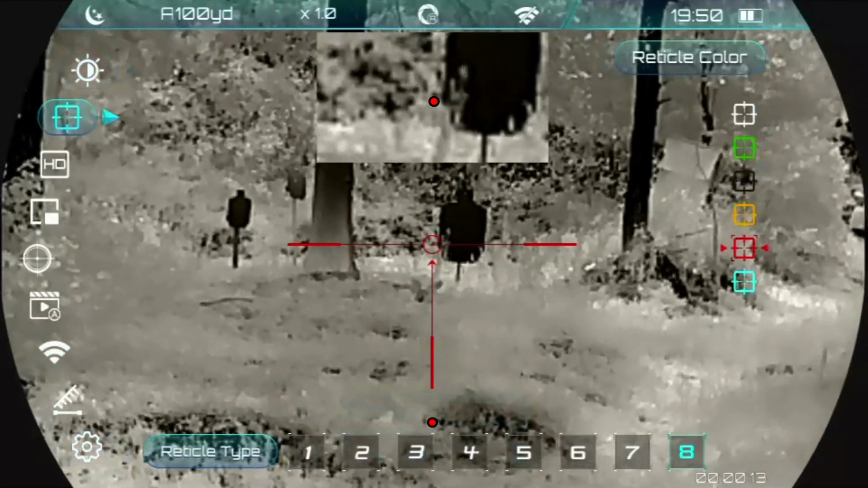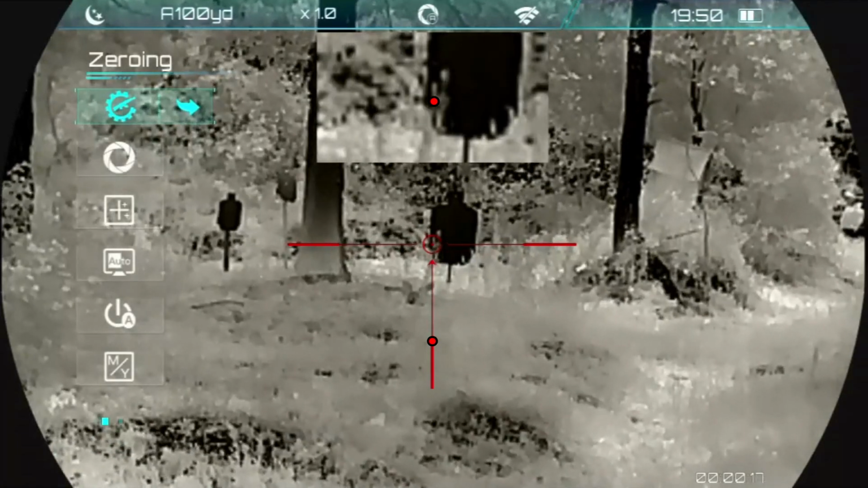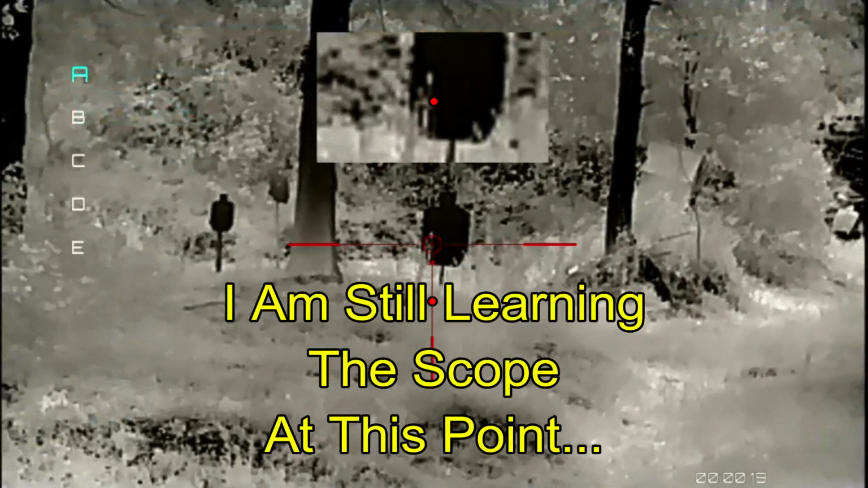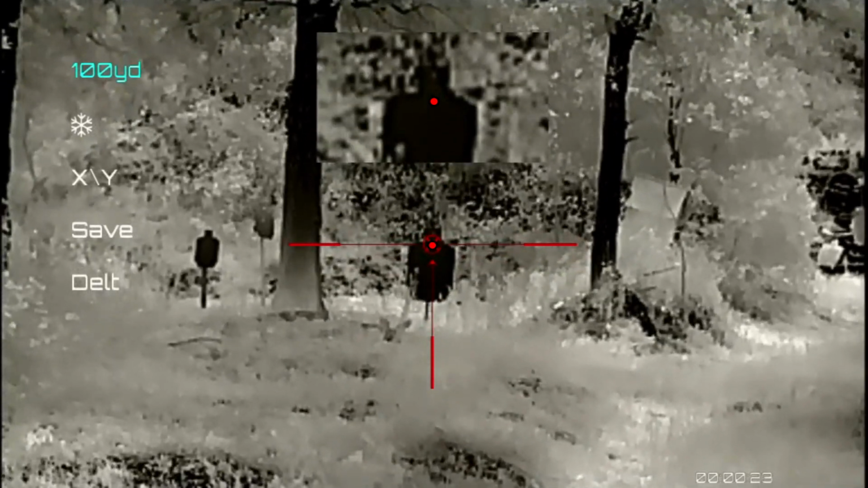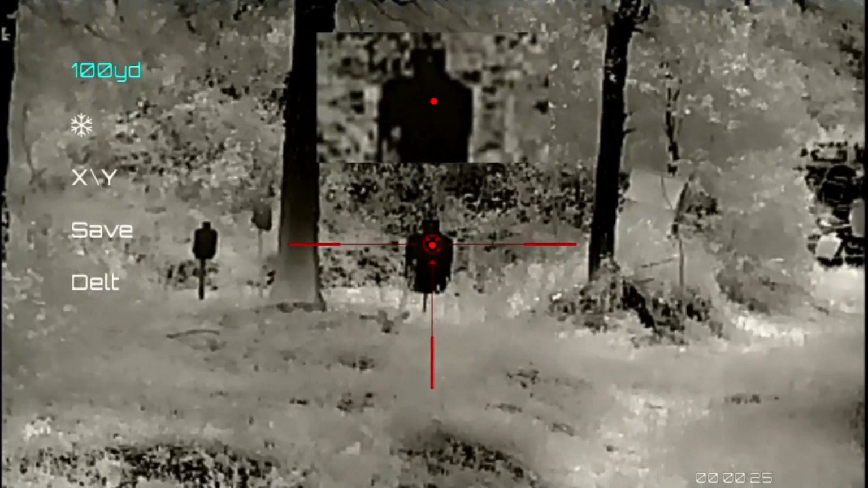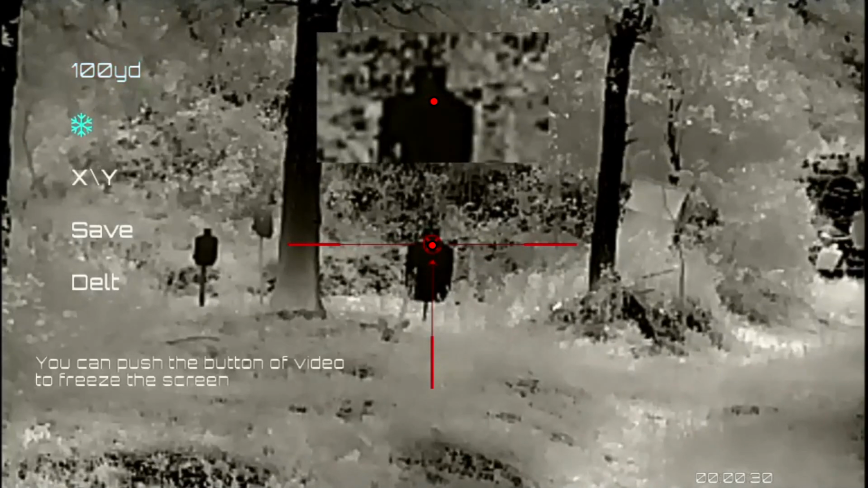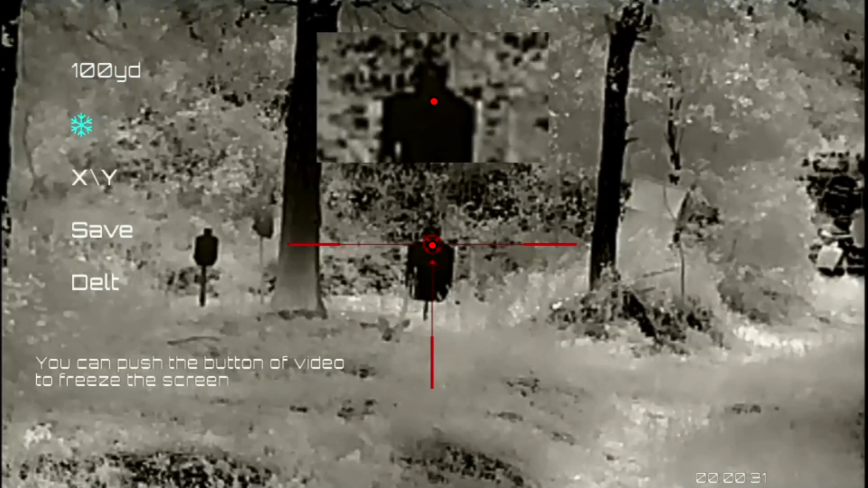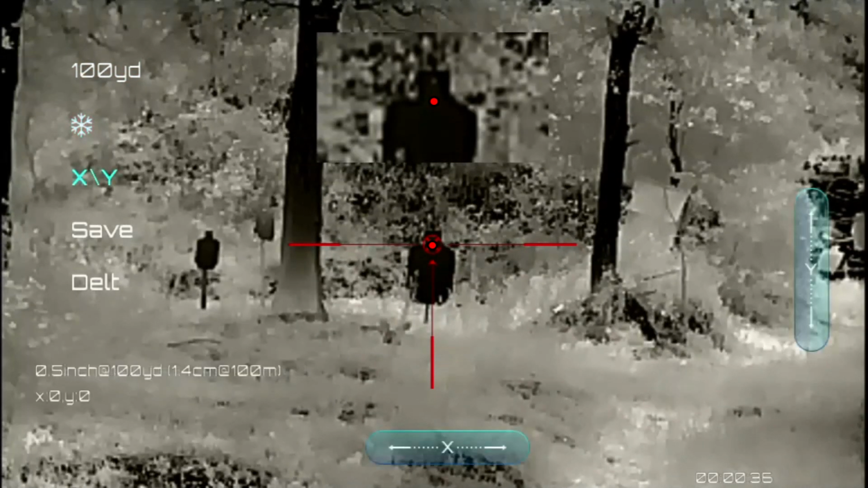And the way that works is I go into the menu, go into the zeroing section of the menu. And I'm going to be on the A profile. And it says 100 yards. I'm actually at 50. I'm later going to zero to 100 yards. But what I need to do is to aim where I aimed earlier, freeze the image using the snowflake, and then go down to my XY coordinates.